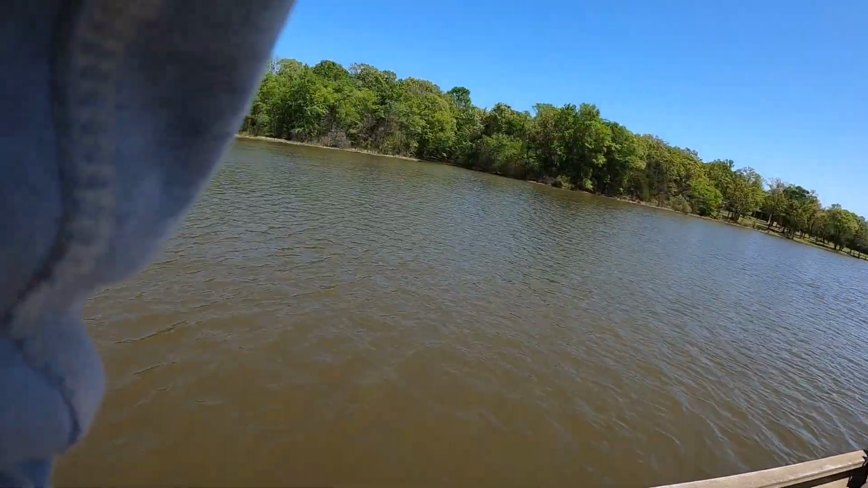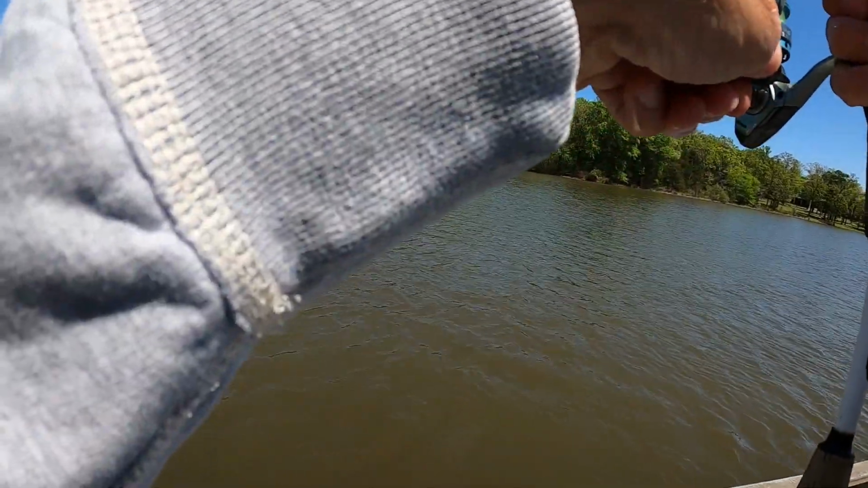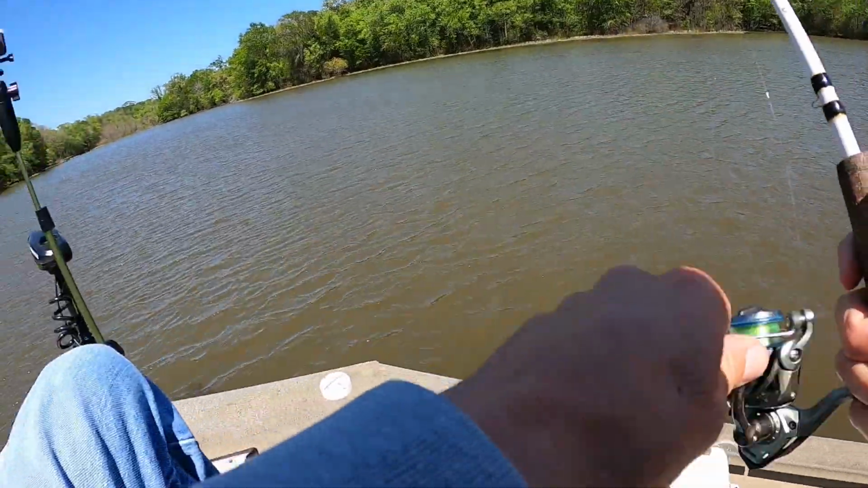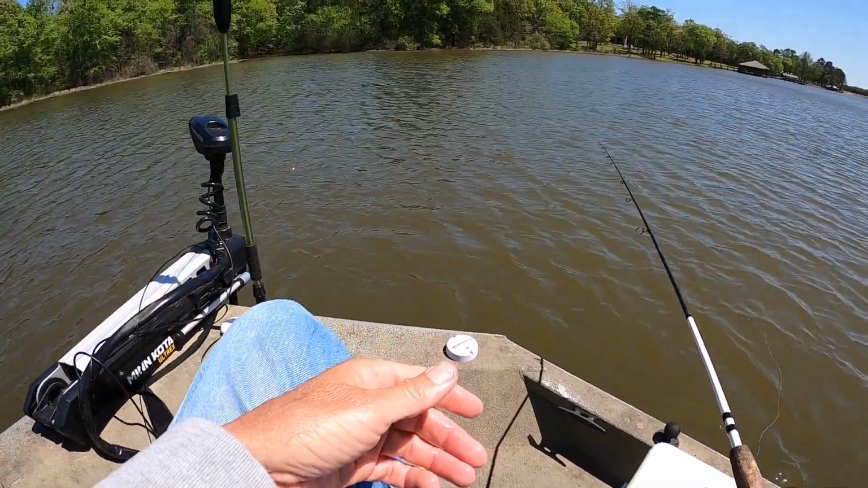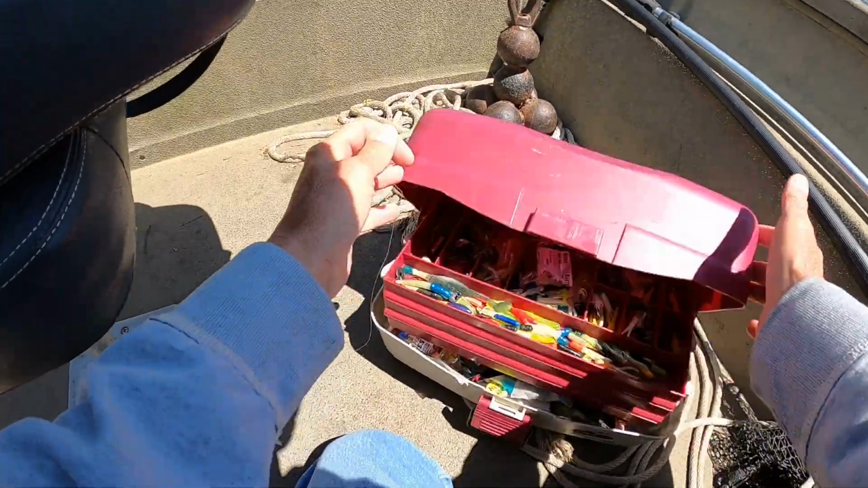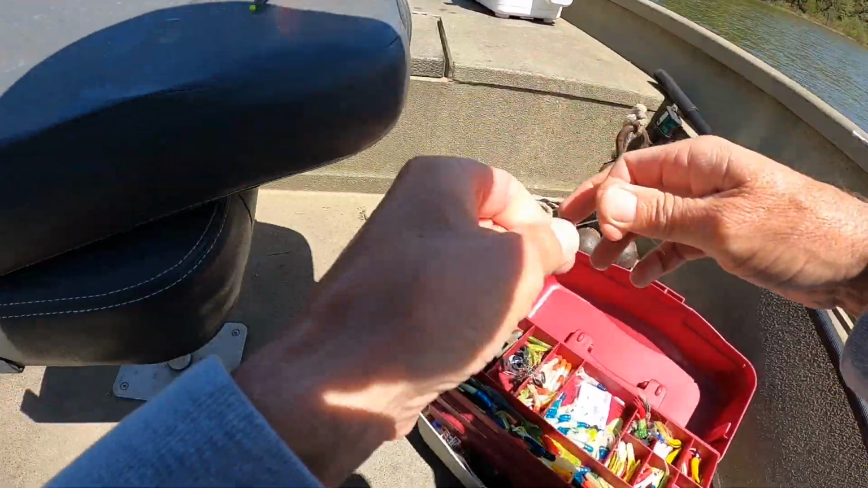There he goes again. Another one. Dadgummit. Ooh, that's a good one too. Golly. Got me hung up. Broke my line. I'm about to have to get me some heavier string on here. This 6-pound line ain't handling these dang things. I don't know if that was a big crappie or what. It got me around a stick. It might have been just a big female.